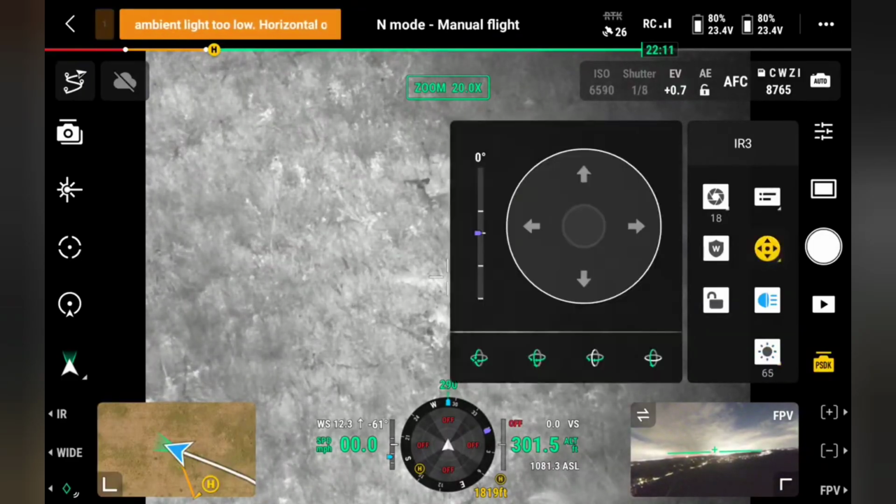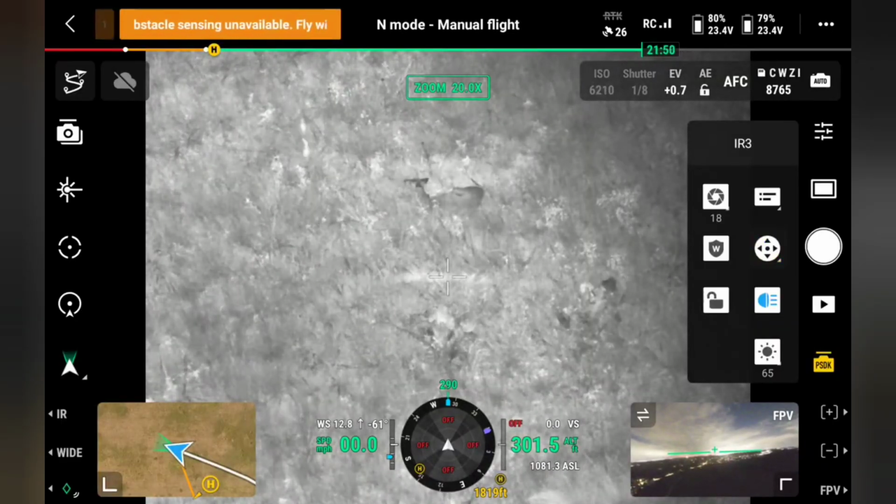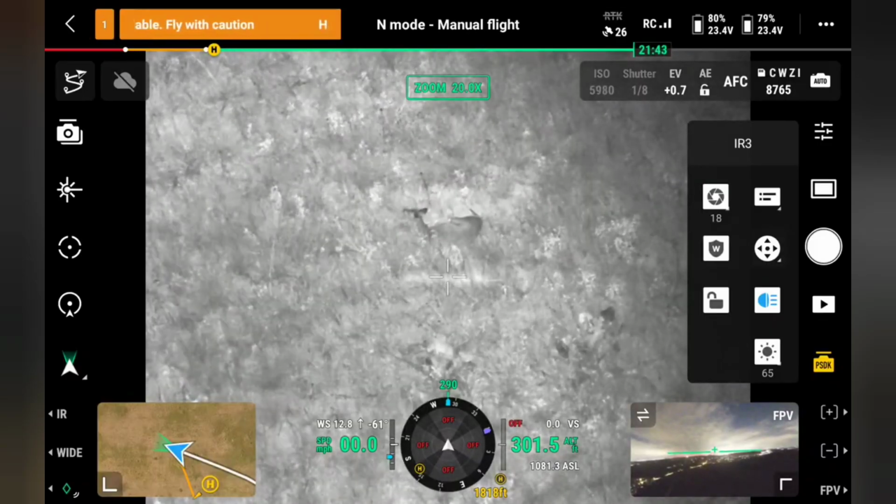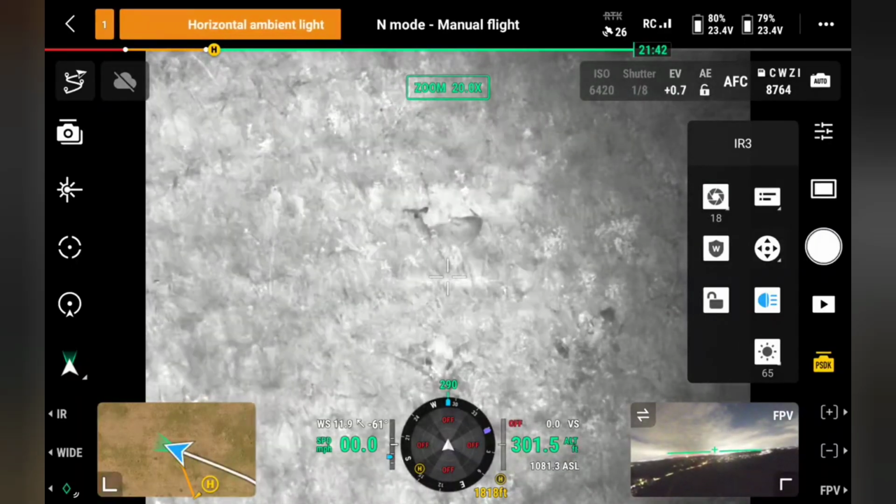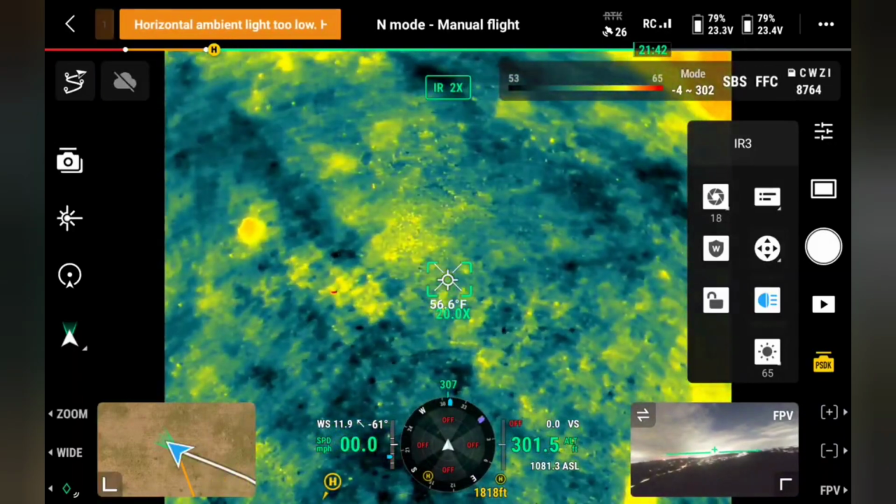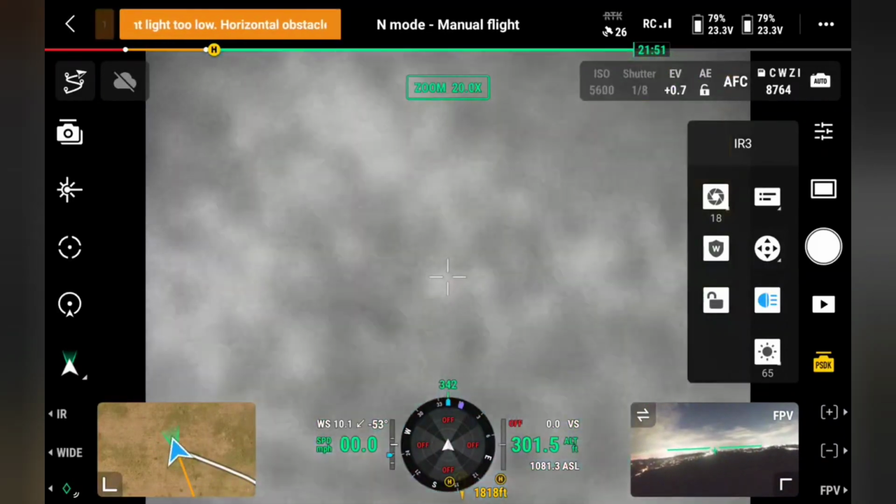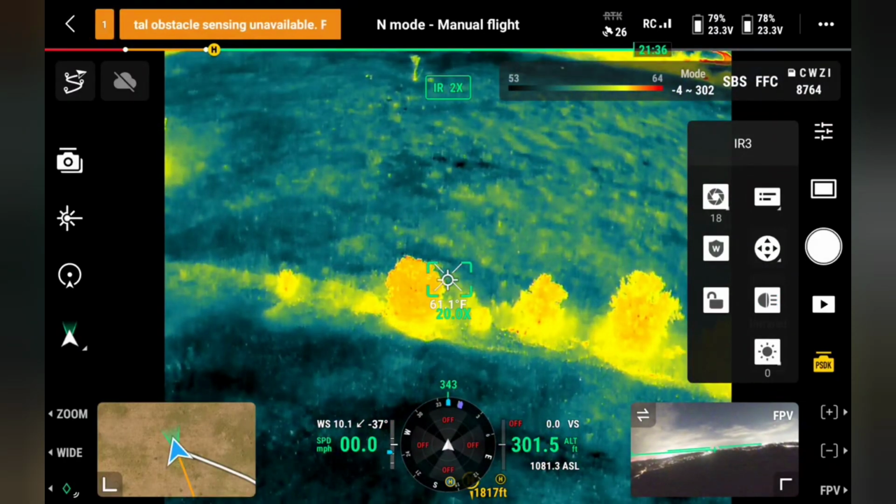Turn this down a little bit and maybe a little bit to the right. That's a pretty good shot from 300 feet. Let me turn the light off again. Let's go find something else.